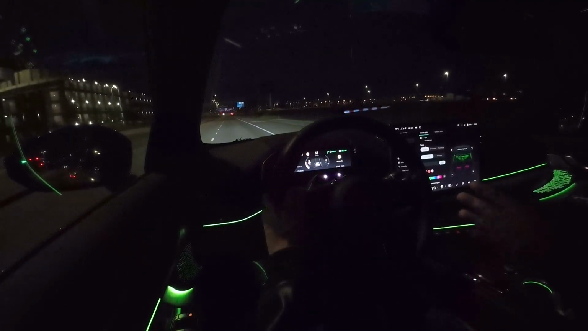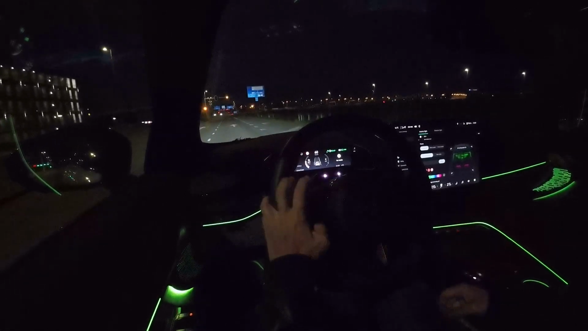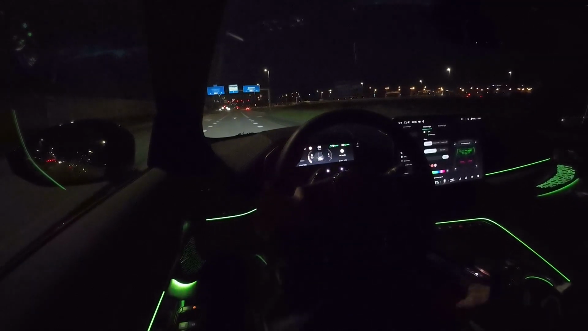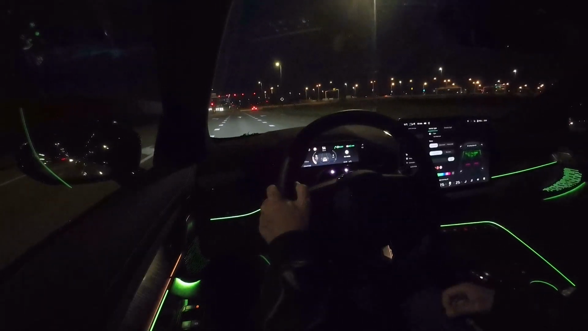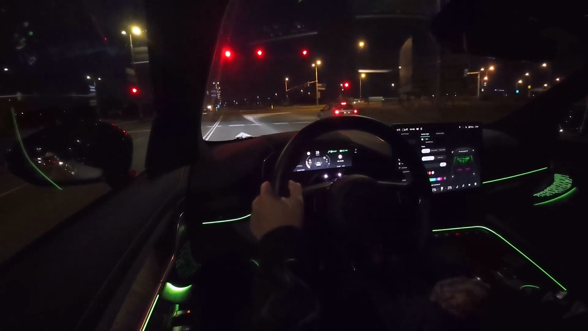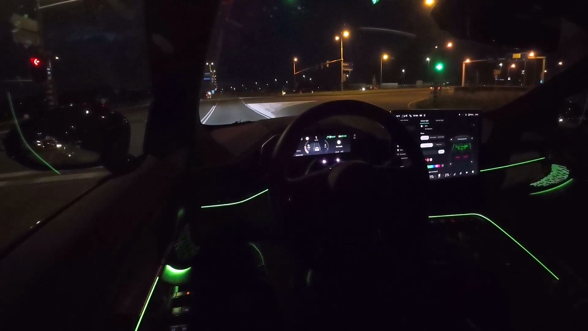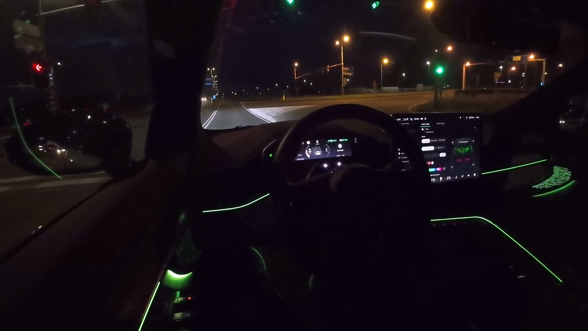If you're on a tight budget, like a lease budget, then by all means just go for the performance edition. But if you don't have the budget for it, then RWD is also fine. It's still 200-something horsepower, so it's more than enough. You don't really need the 544 horsepower, but it's just a luxury that a lot of people want to have. But yeah, how many times are you actually going to use it? The 0 to 60 kind of thing, you do it once, and then you drive in